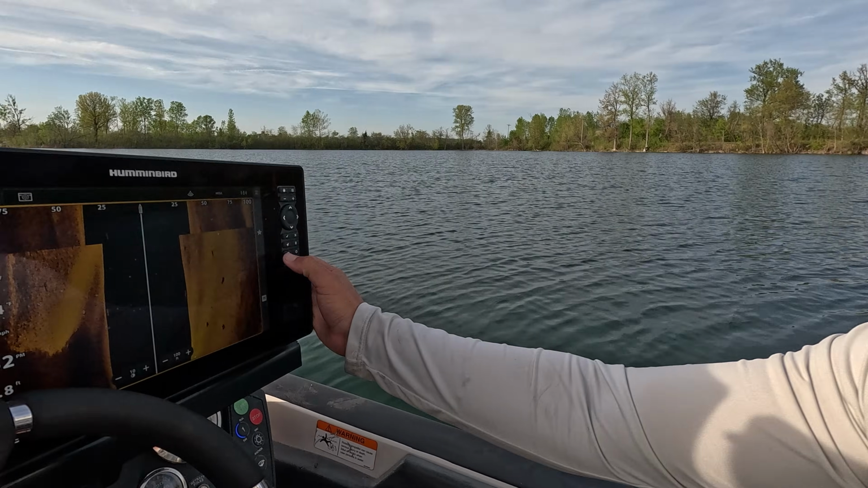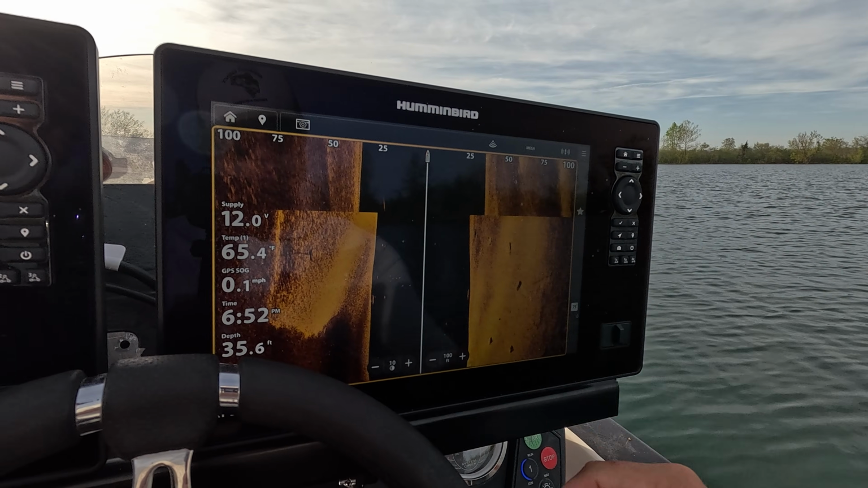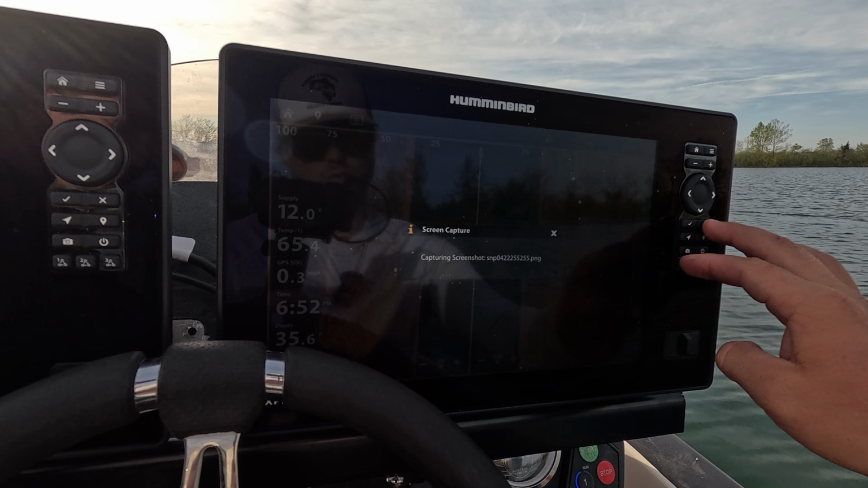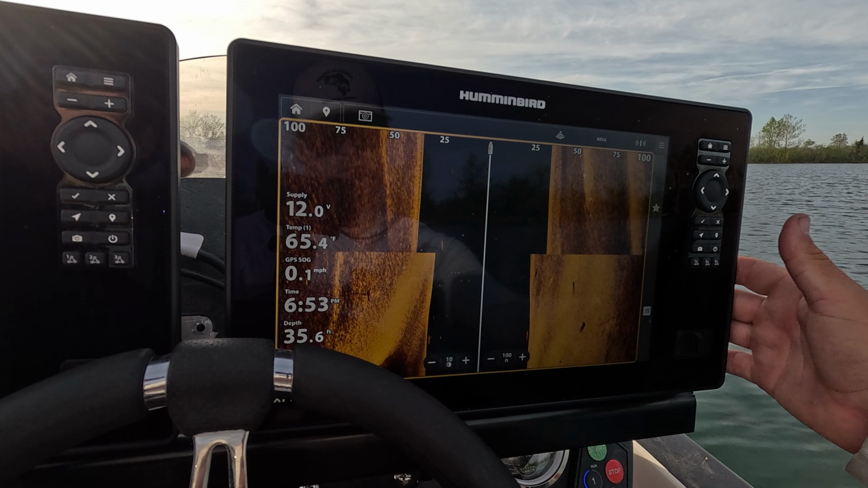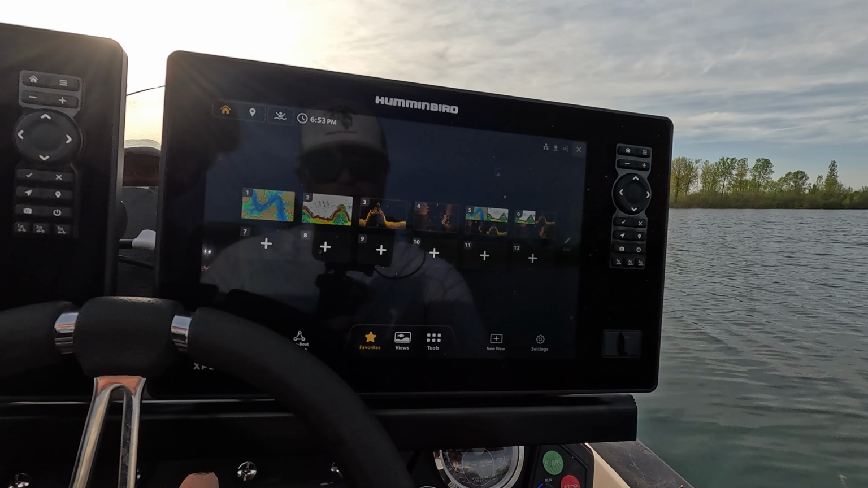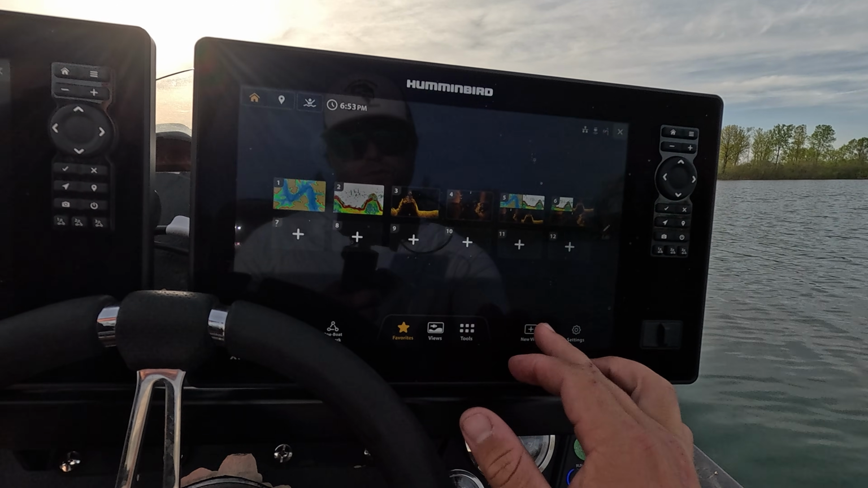They added a screenshot button right here to the main menu on the keys. So if you're idling down, you see, you got a really cool image here. All you got to do is hit that camera button, and it's capturing the screenshot instead of holding a couple different buttons to capture that image. So that's another really cool feature. It saves it right to the unit, and you can pull those off, or you can look at them even on the unit.